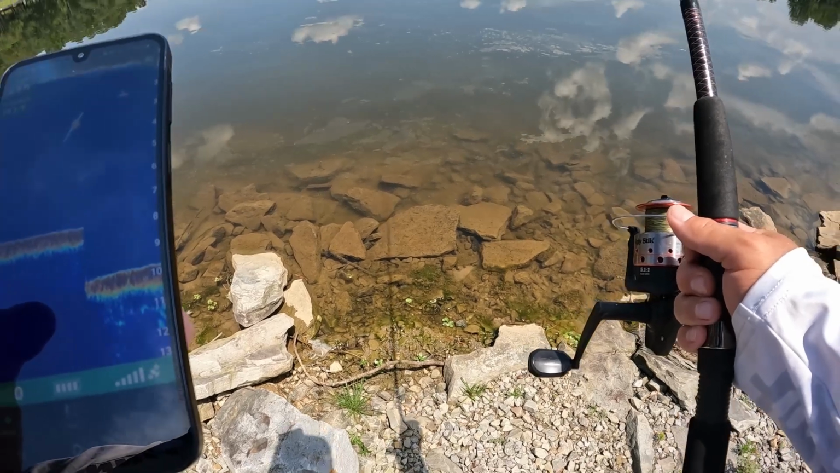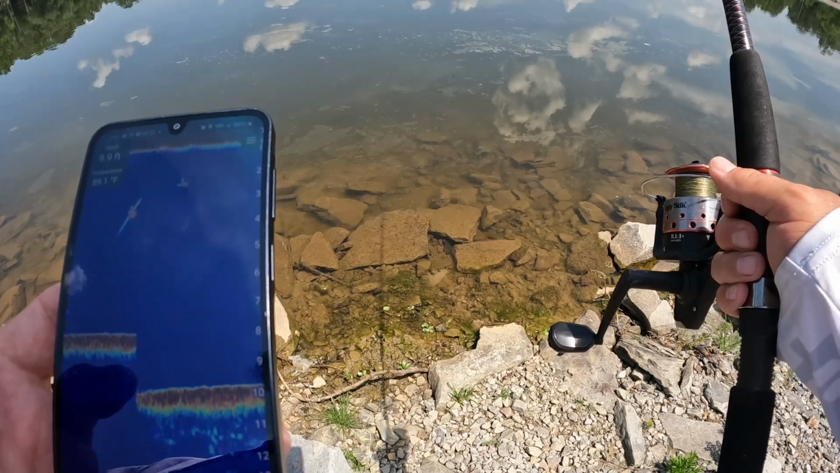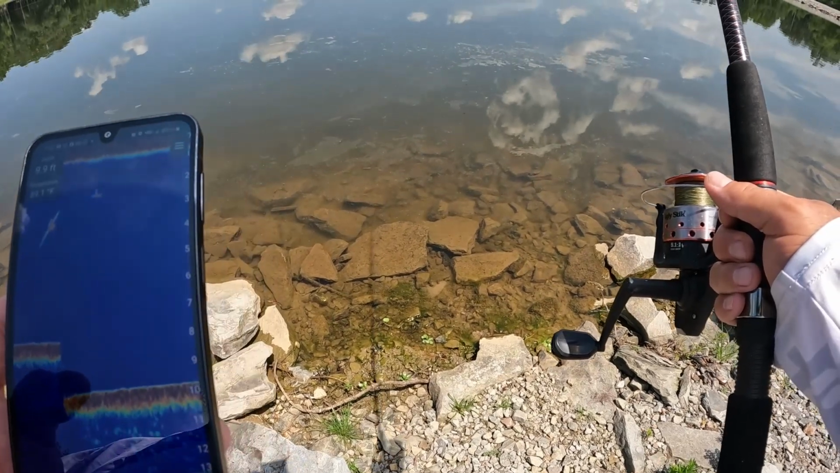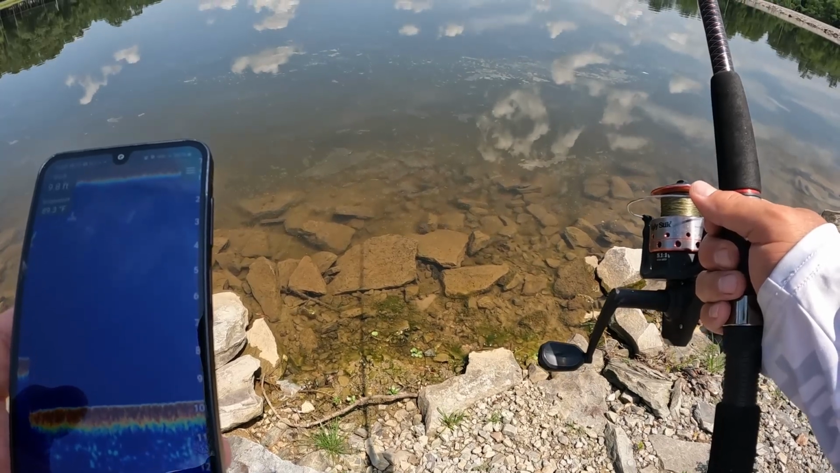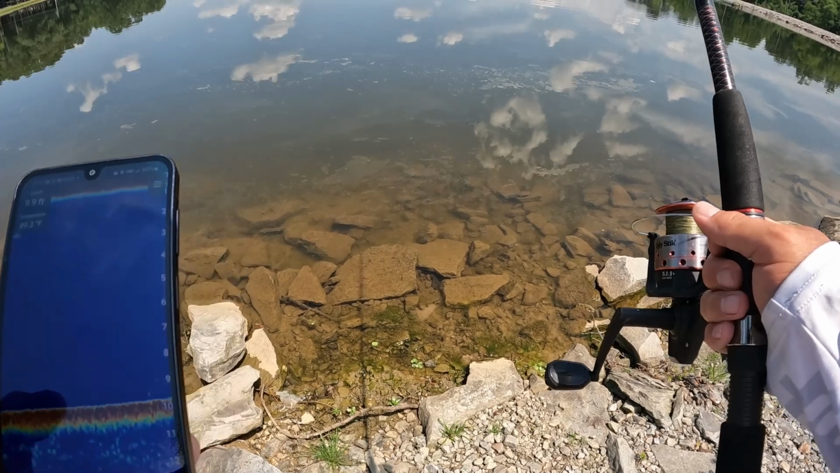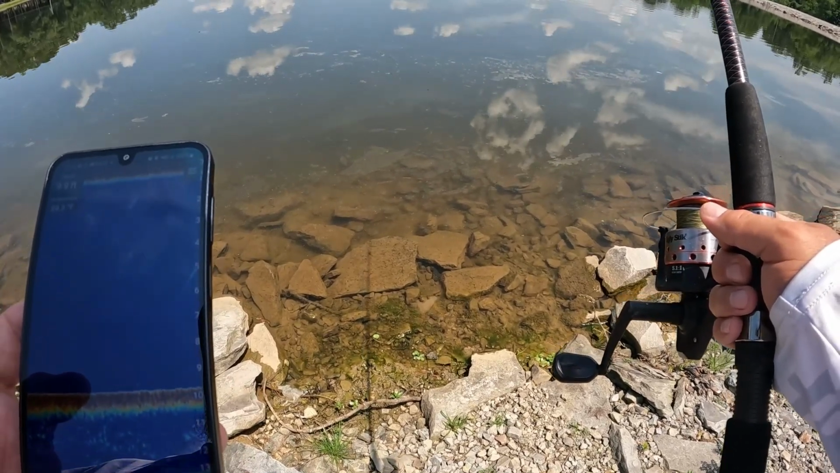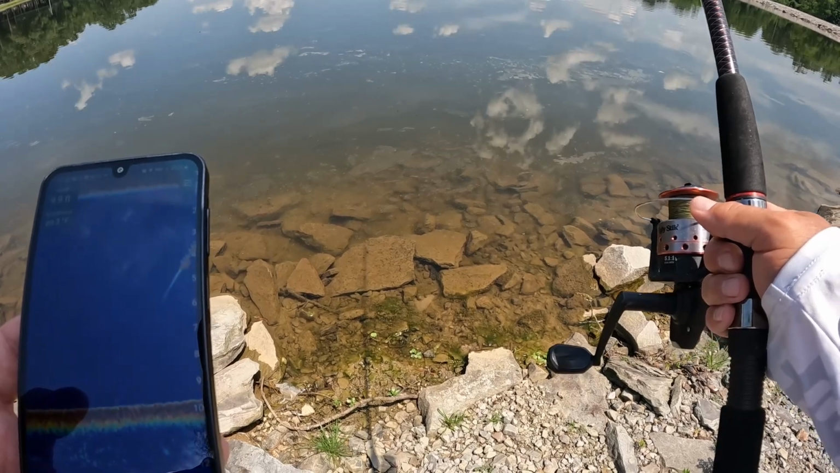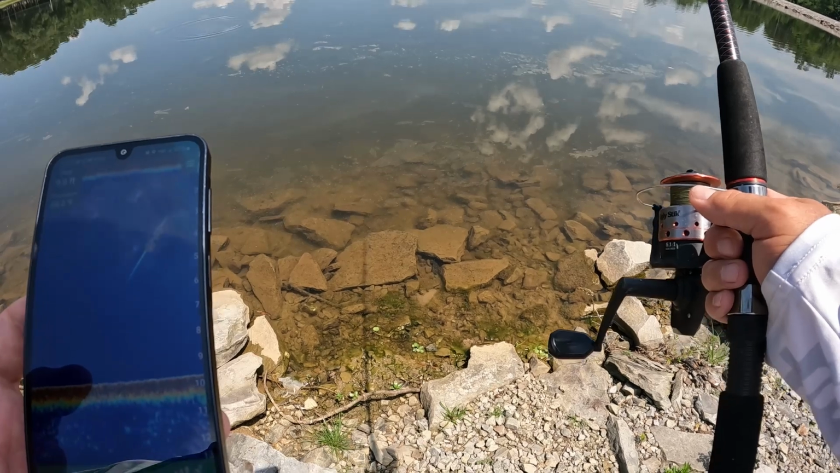Alright, we're at about 9.9 feet out here. That's good. Good to know. Water temperature is still 89.3. Alright, cool. Man, the fish are stacked up right out there.